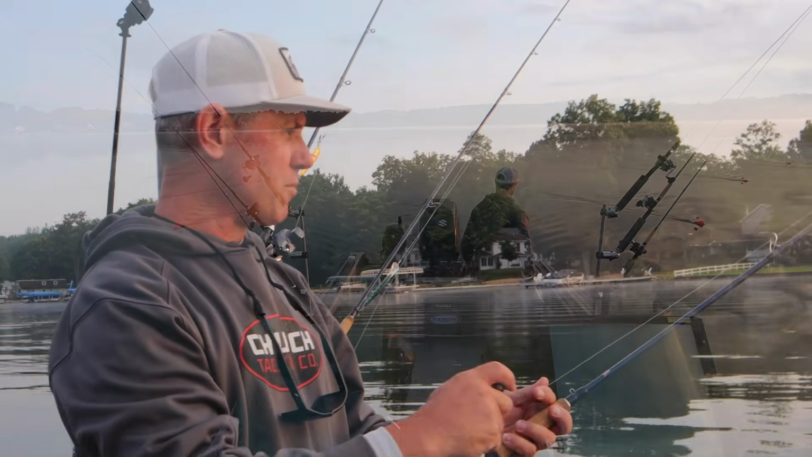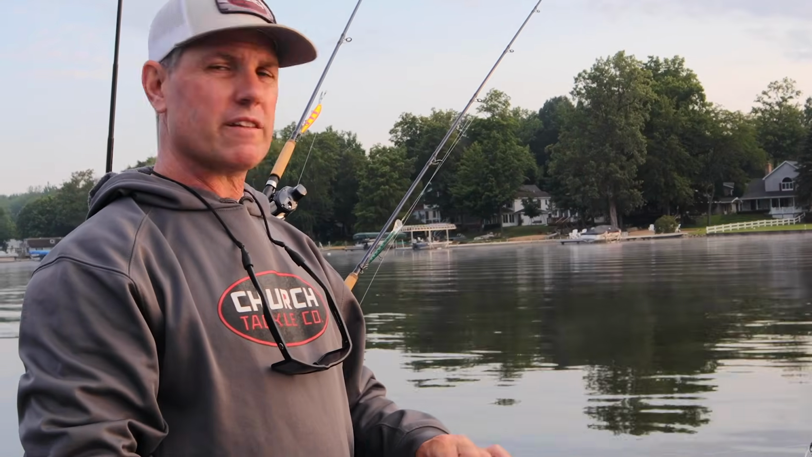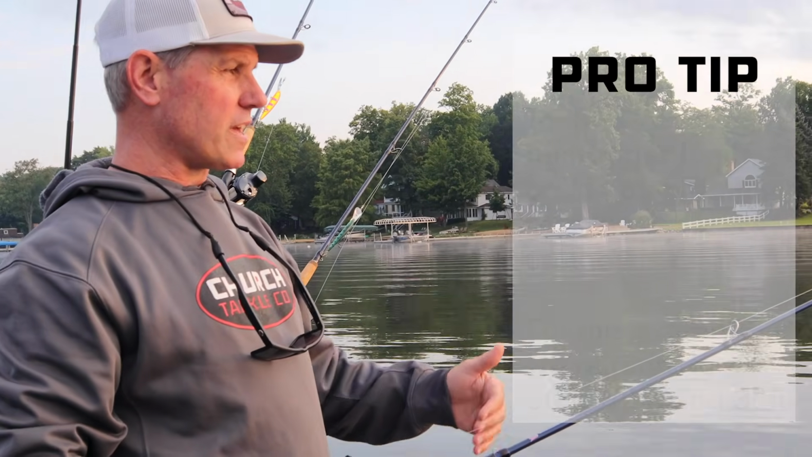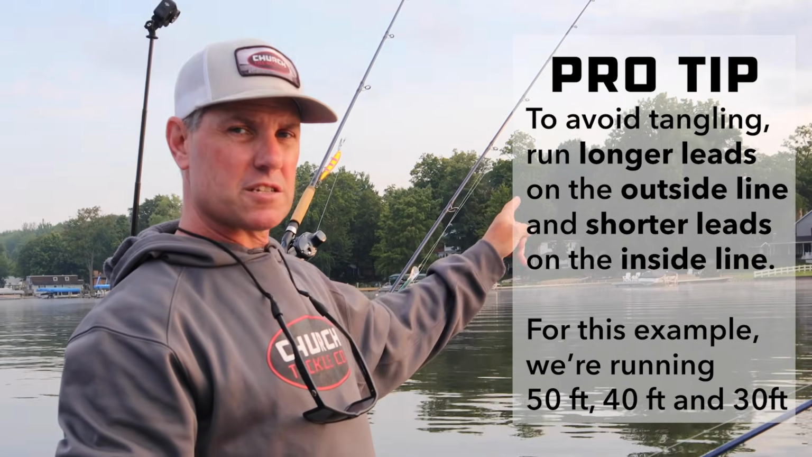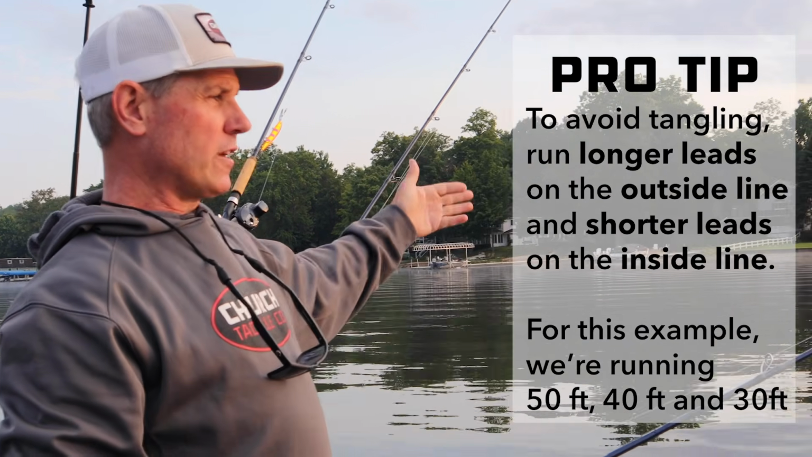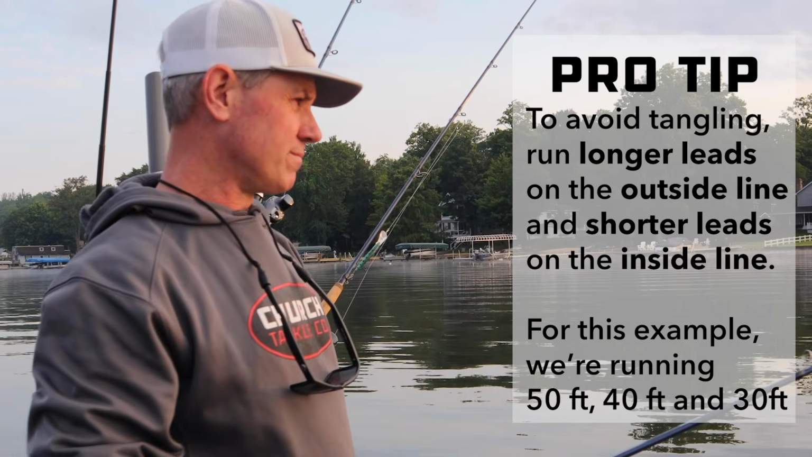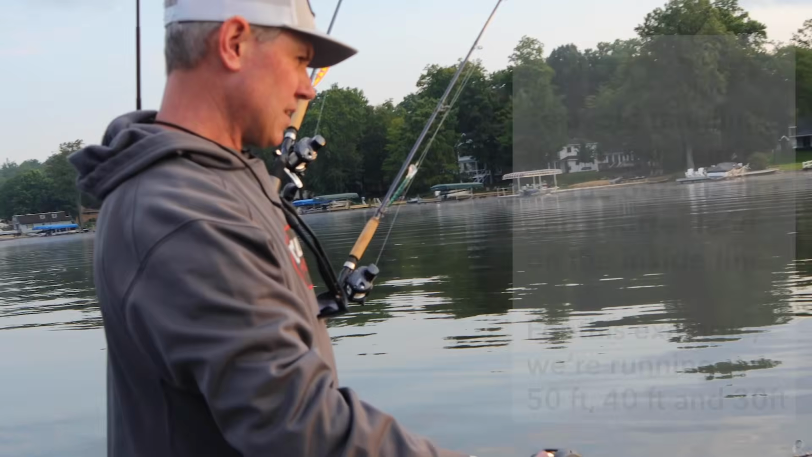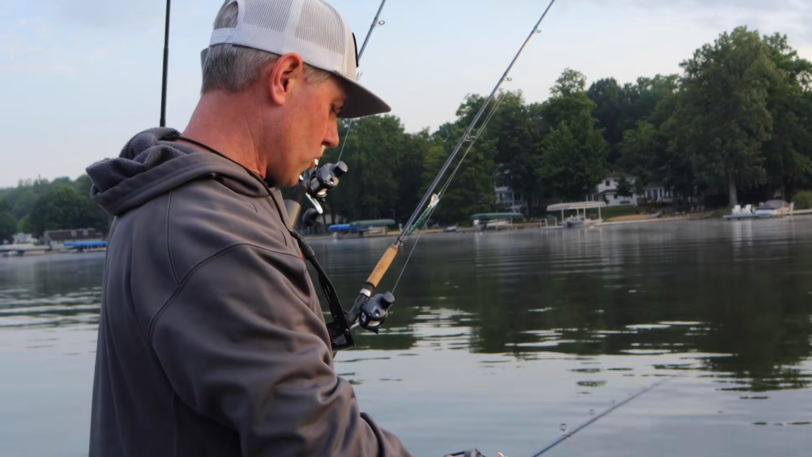Getting ready to set our planer boards. It's easiest if you can set the outside first and come in from there. We're running crankbaits today, so I'm going to run my longest leads on the outside and then shorter leads as you come in. This will be a 50-foot lead. That's 50 feet from the board to our bait.